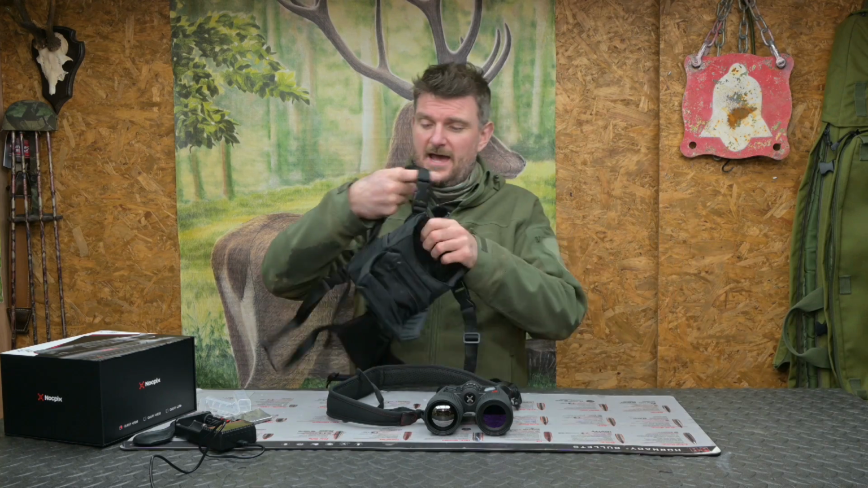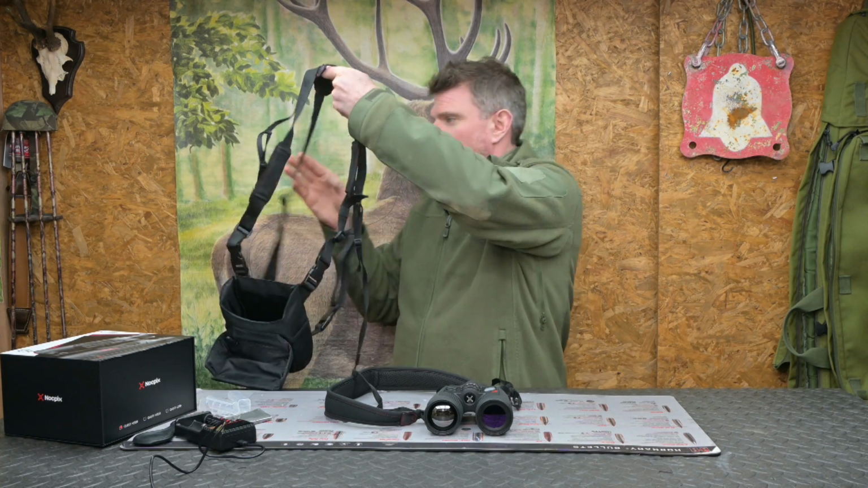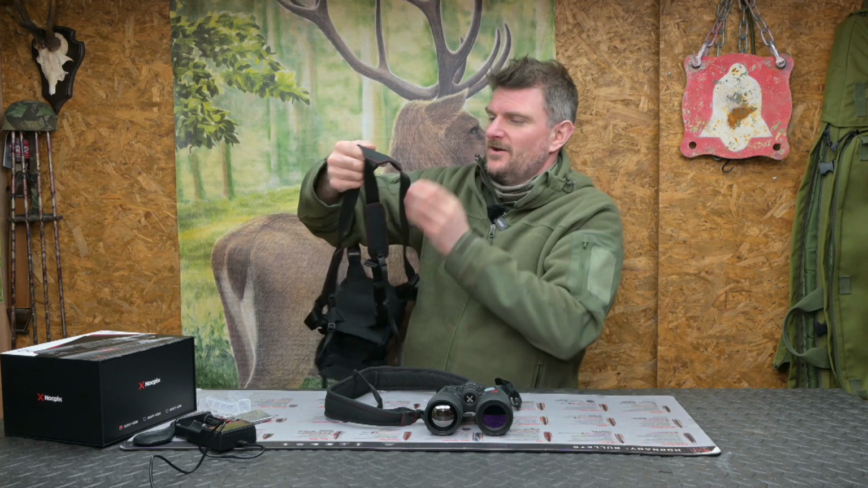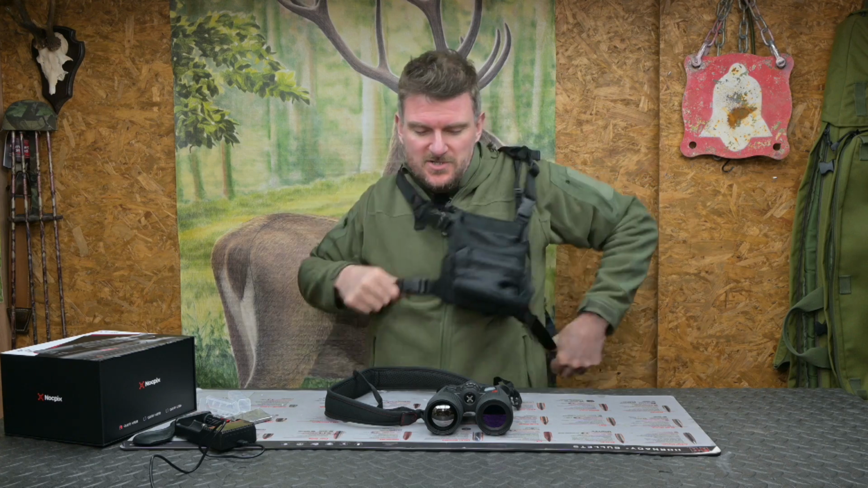Now you do also get a larger carrying case which will go over your head and over your shoulders in this fashion. I tend not to use these because I find they're a little bit in the way, but some people will prefer them and some people won't.